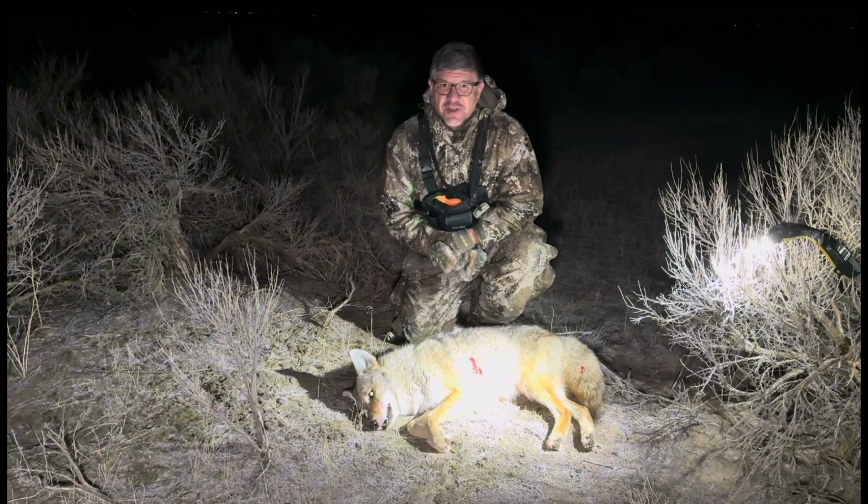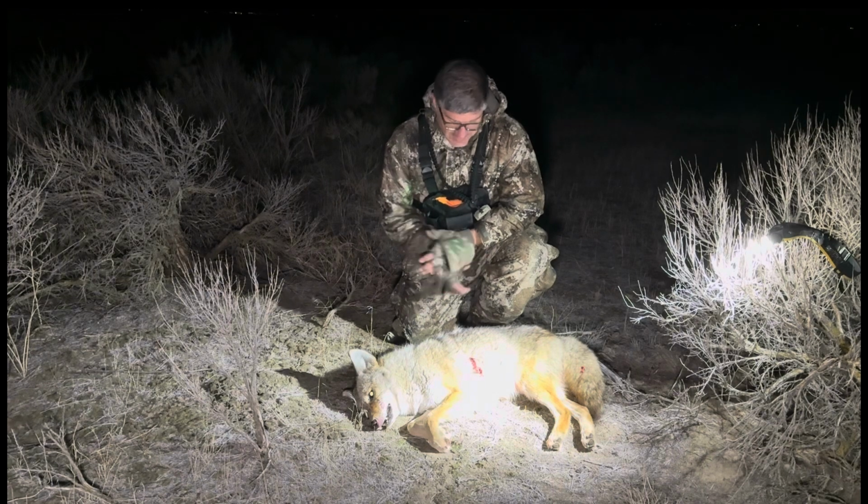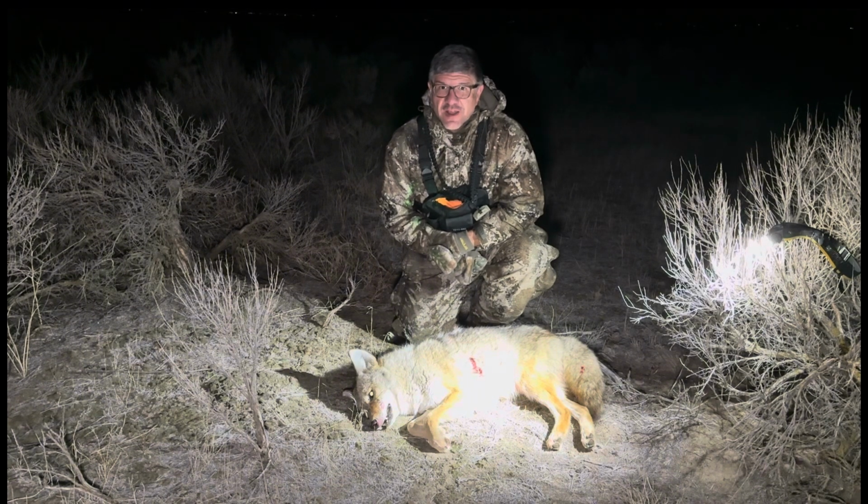Didn't have a chance to turn on the camera, so I don't have footage of the actual shot, but huge male. He looks like he's probably about a 40-pounder. And anyway, good start to the night. Hopefully I'll have time to get a few more before it gets light.